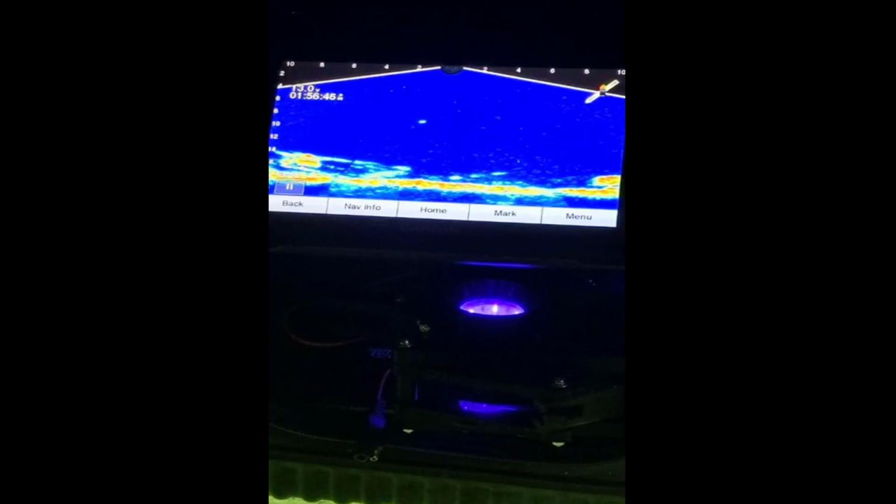Livescope, such a game changer. It's huge. I worked like 3 jobs for months on end, 12-hour days just to be able to afford mine, and it was so worth it. Look at that fish come out of my side, out of that brush pile. He's thinking about it.